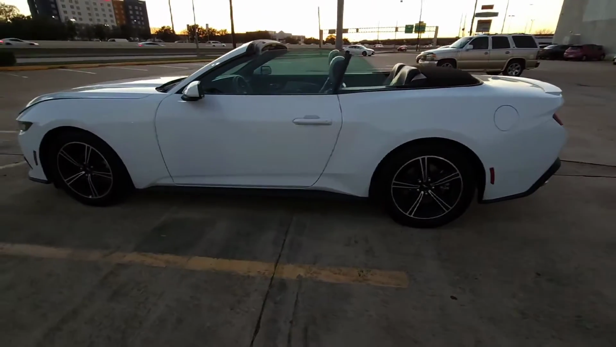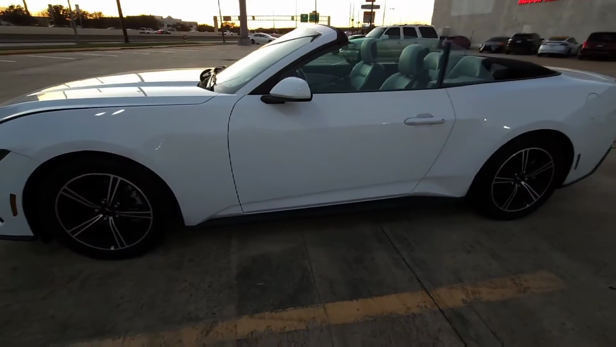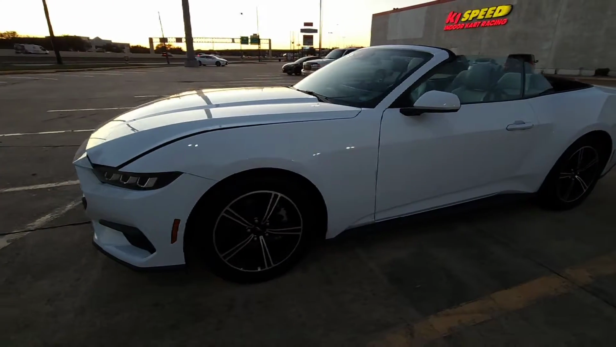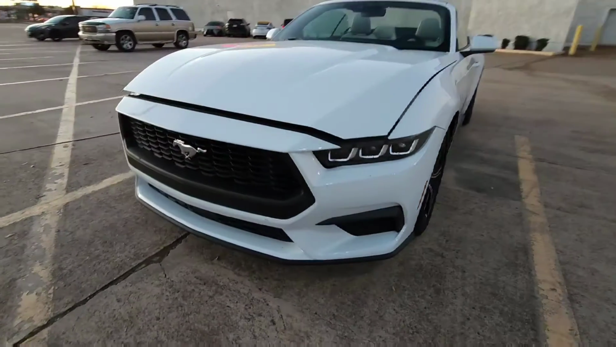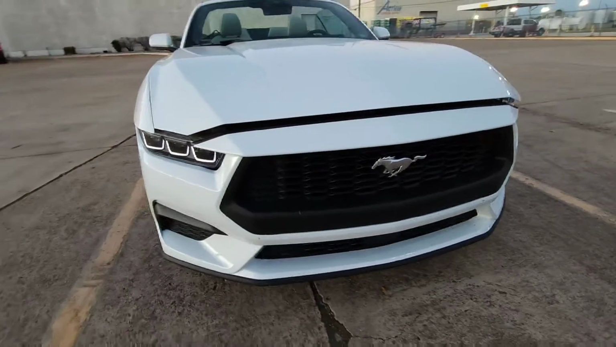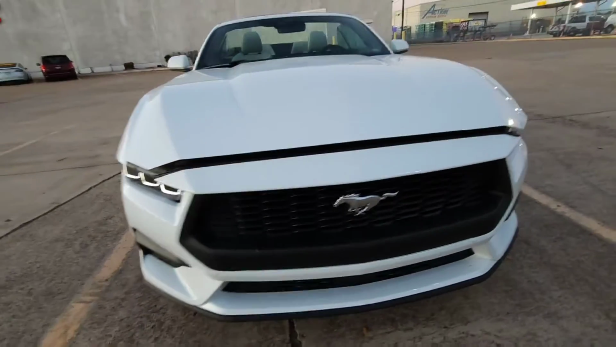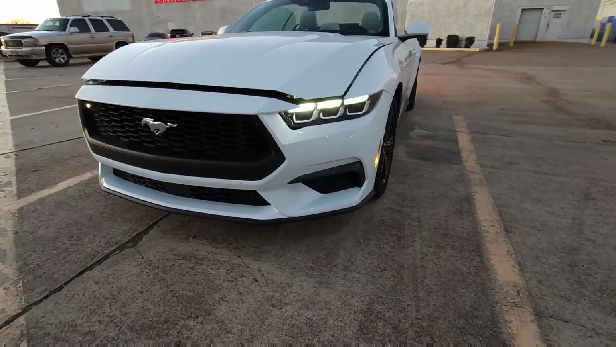The design of the car has gone a little bit longer than the previous version. The wheelbase is longer, and it's adopted the front mesh grille, a little bit of a change in the headlights, but exterior wise, nothing has really changed too much.